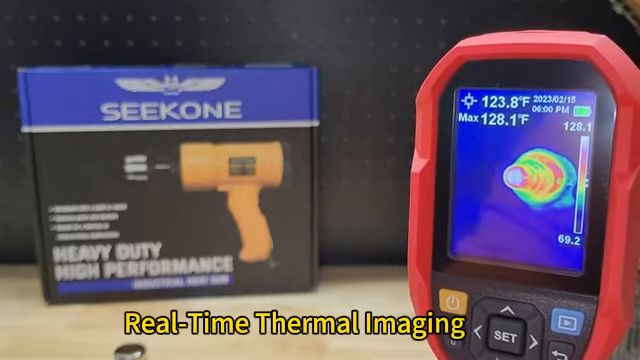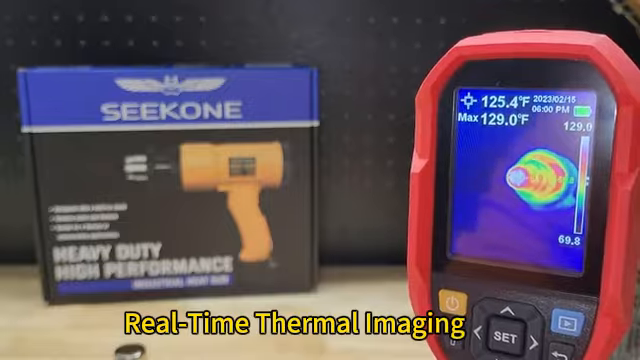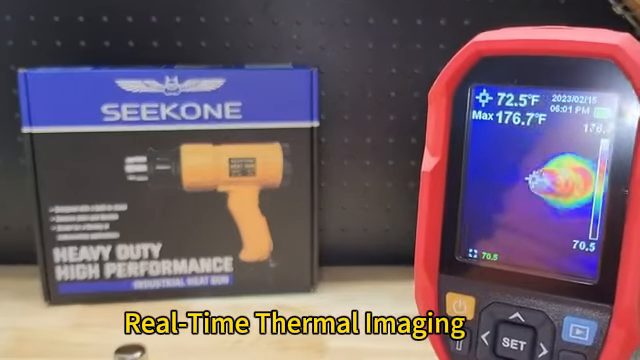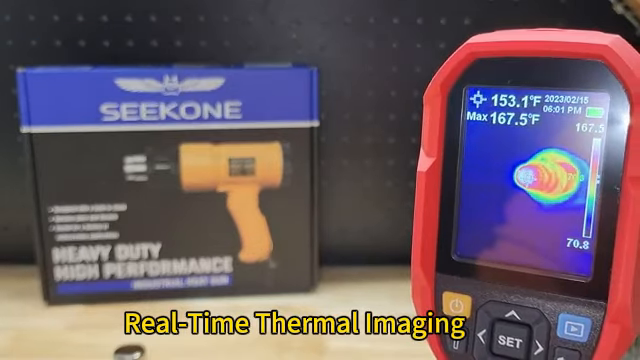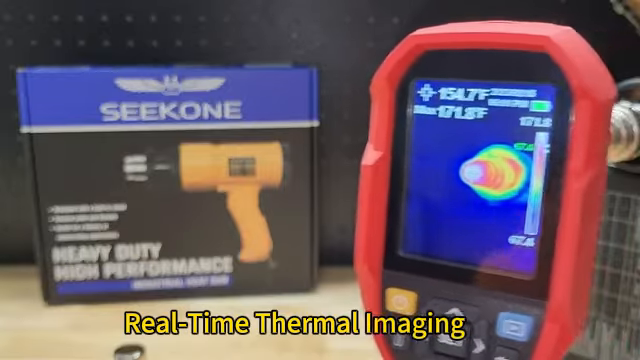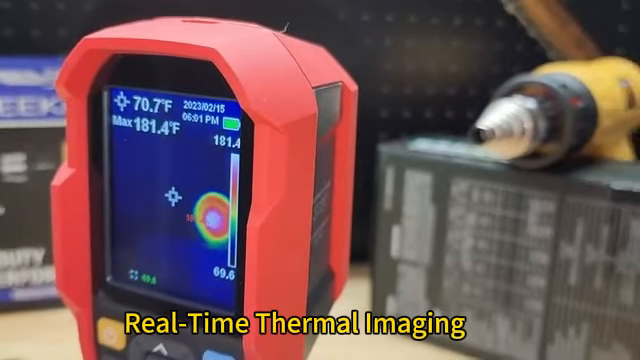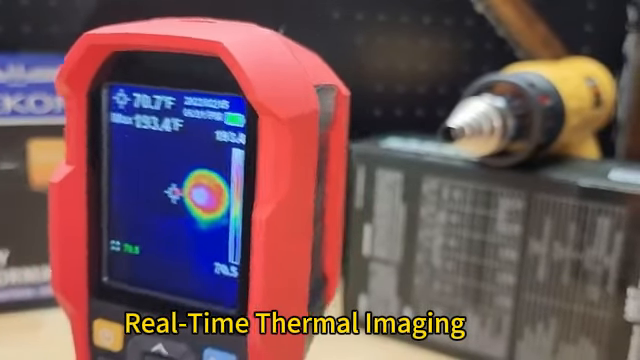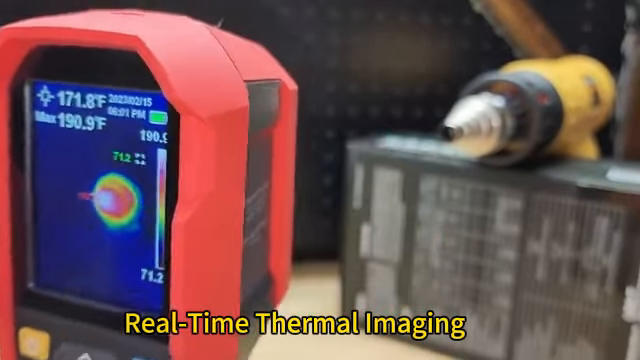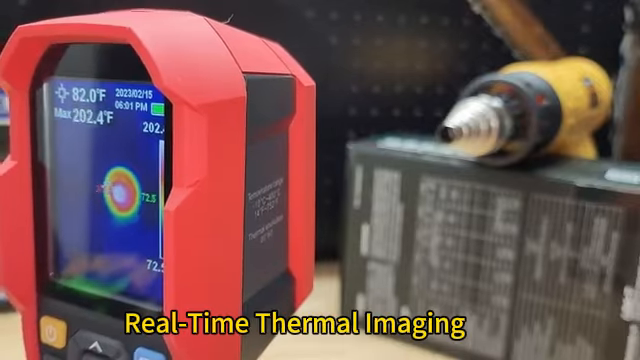Now let's turn up the dial a little bit and see what kind of temperature difference we get. We're up to 129 right now. My best guess is I'm about halfway up there. Trying to coordinate all this is interesting.